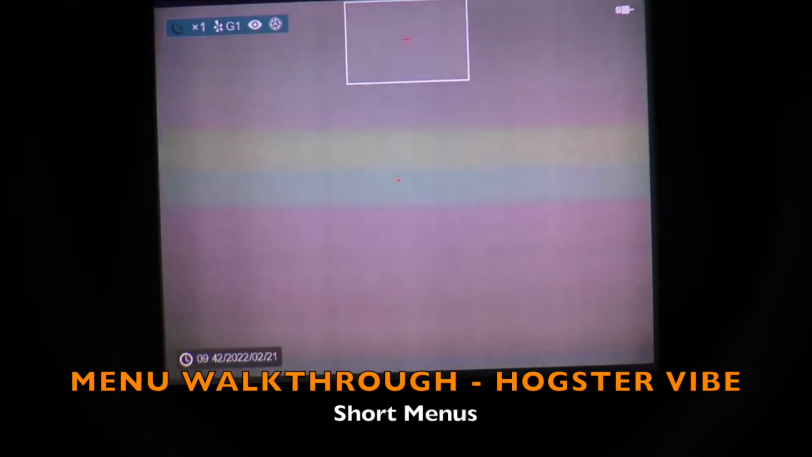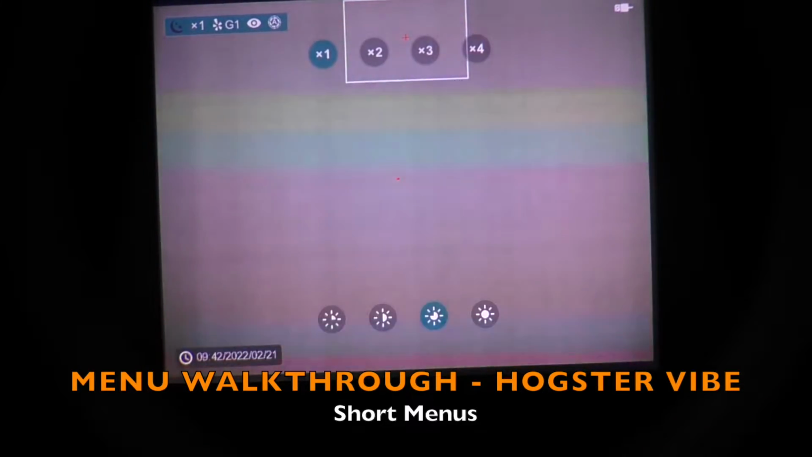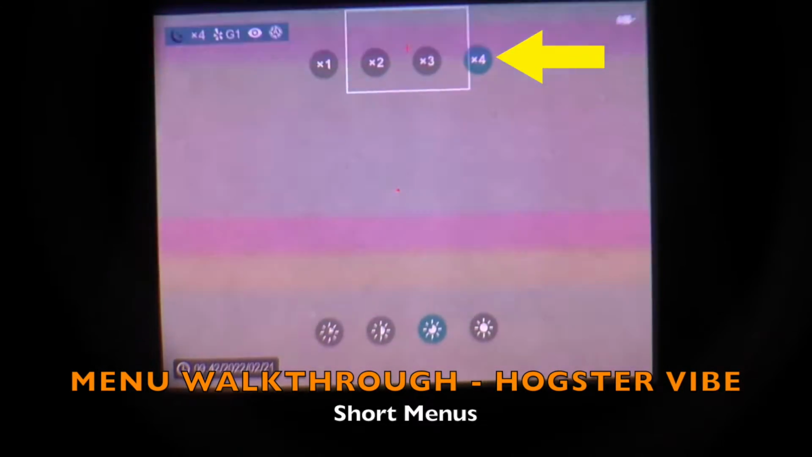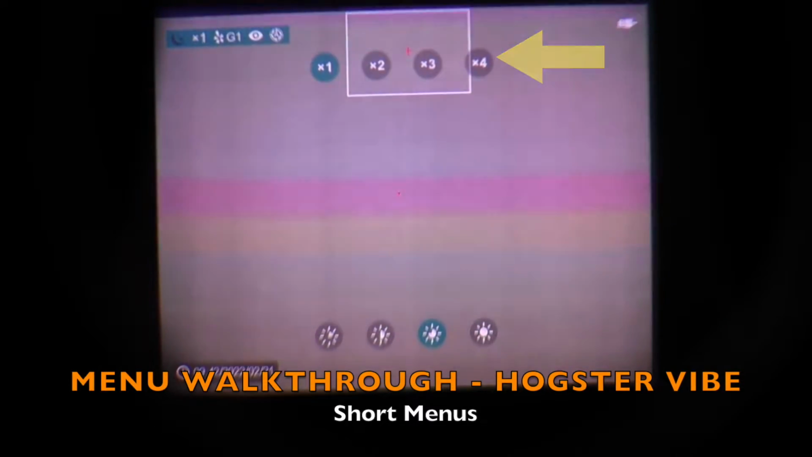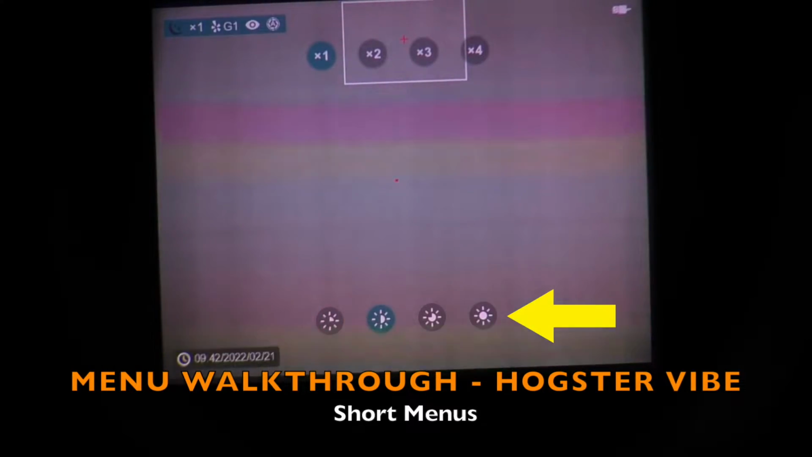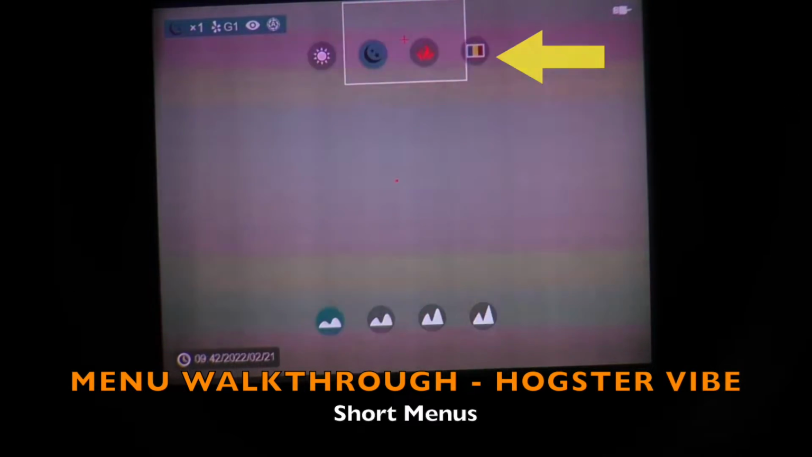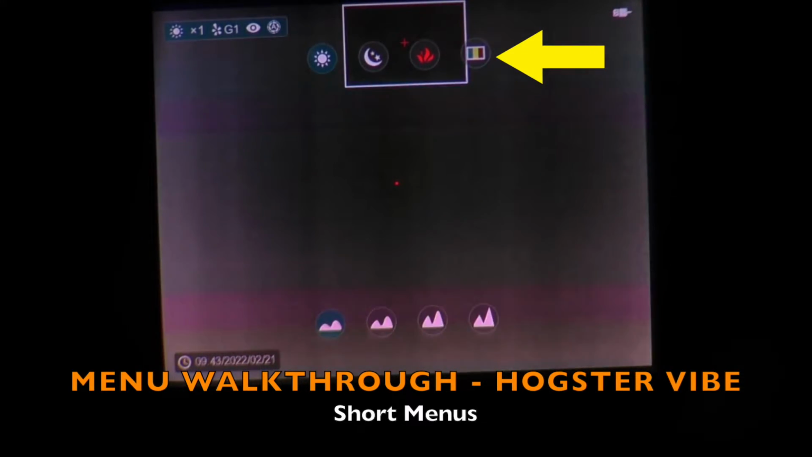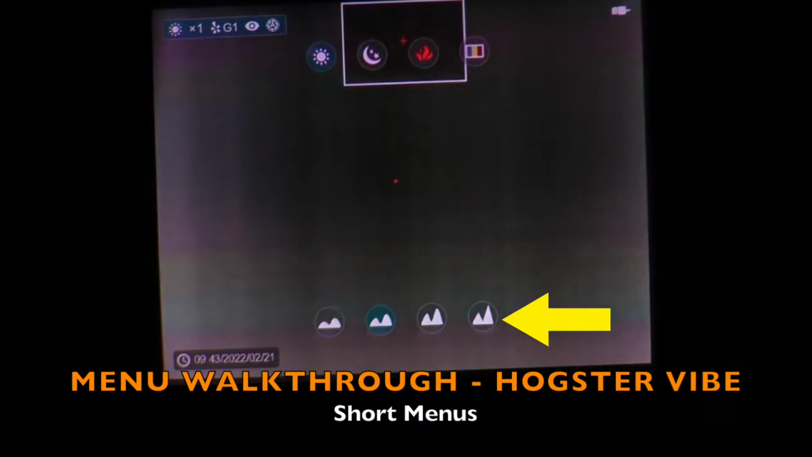Alright, so I'm going to access the short menu with a quick press of the menu button. The first short menu is digital zoom. You use the front button to scroll through those values 1, 2, 3, and 4 times, and then the bottom is a screen brightness, and I'll leave it there for the remainder of this video. Pressing the menu key additionally 1 more time. The next sub menu or short menu is color palettes. You have red alert, rainbow, white hot, and black hot. Bottom is sharpness, 4 levels there.